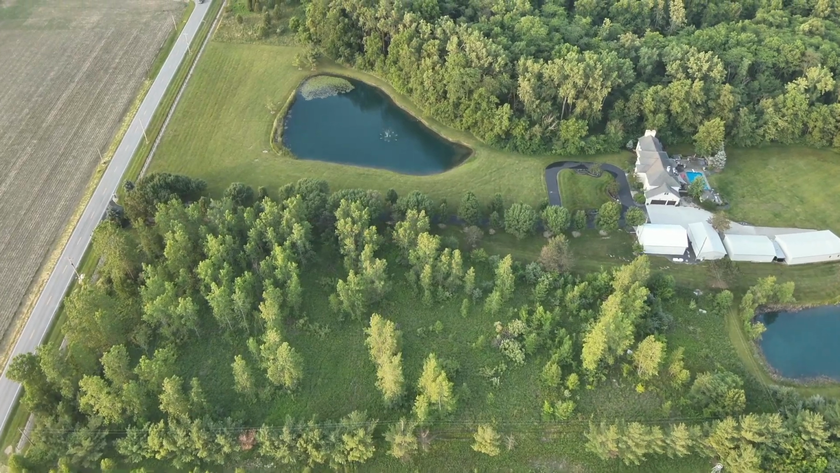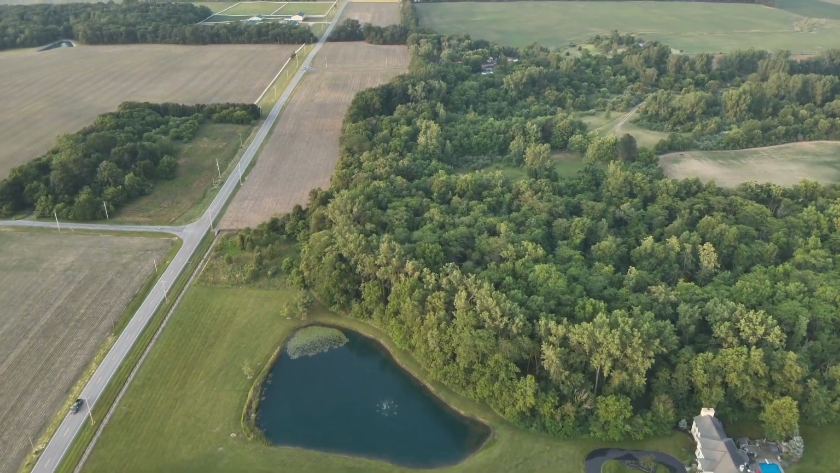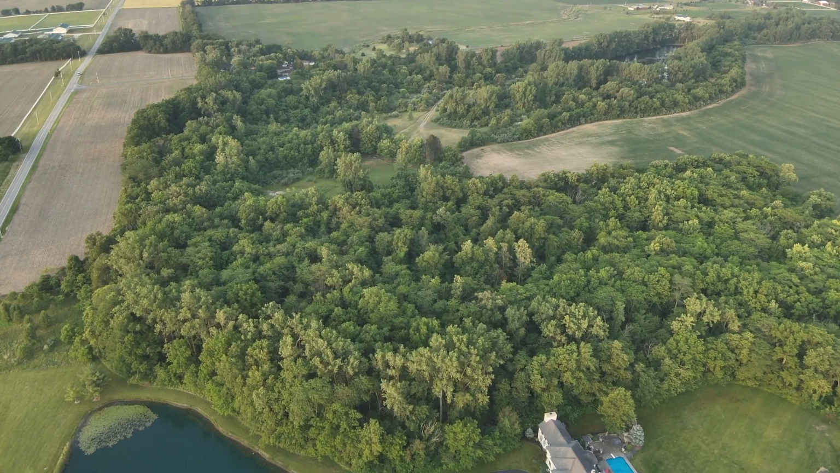And the estate that we're coming up to now has a couple of ponds. I'm looking for thermal signatures here close to the home. Might be a doe and a fawn situation. I didn't see any. This is one of the homes here, and we're going to keep traveling south. And what we're going to find is kind of amazing.